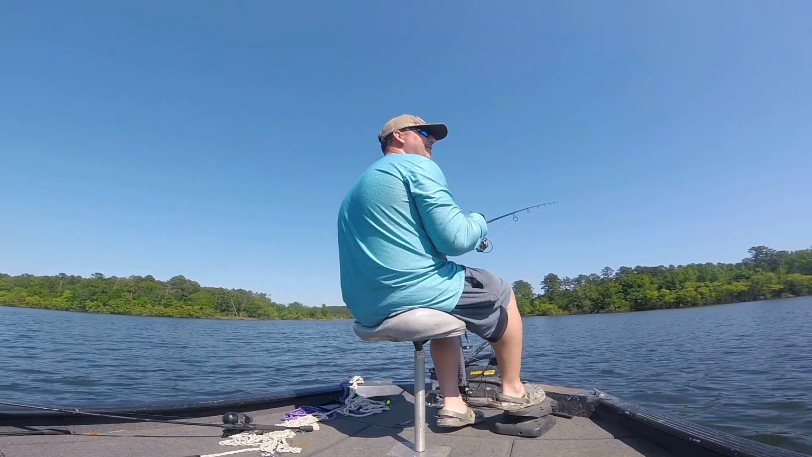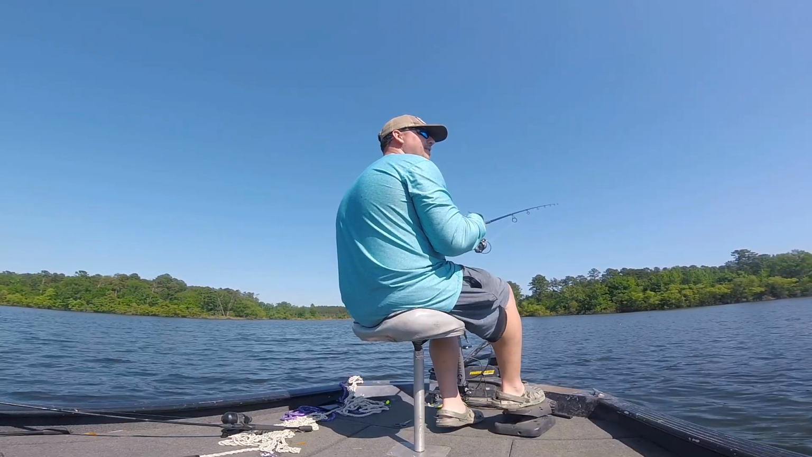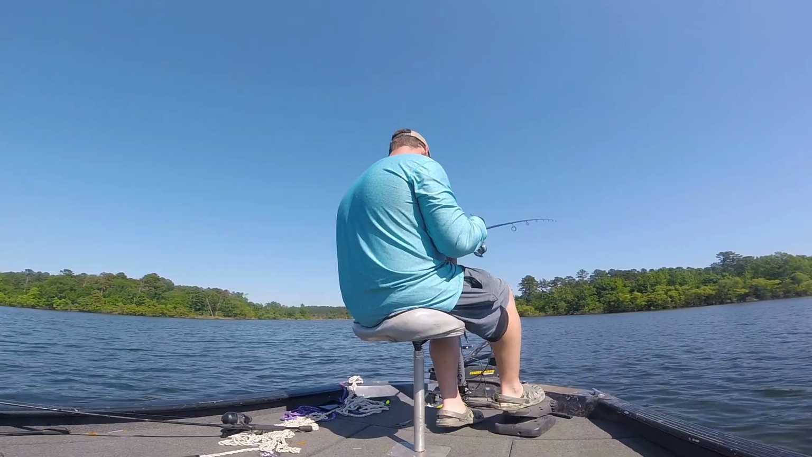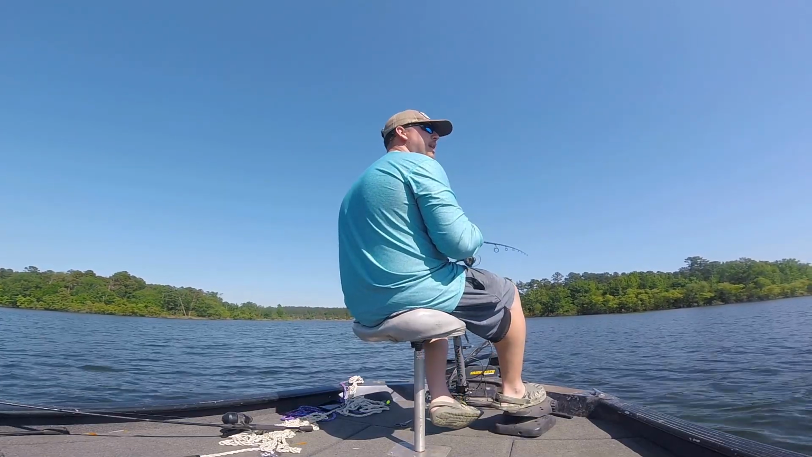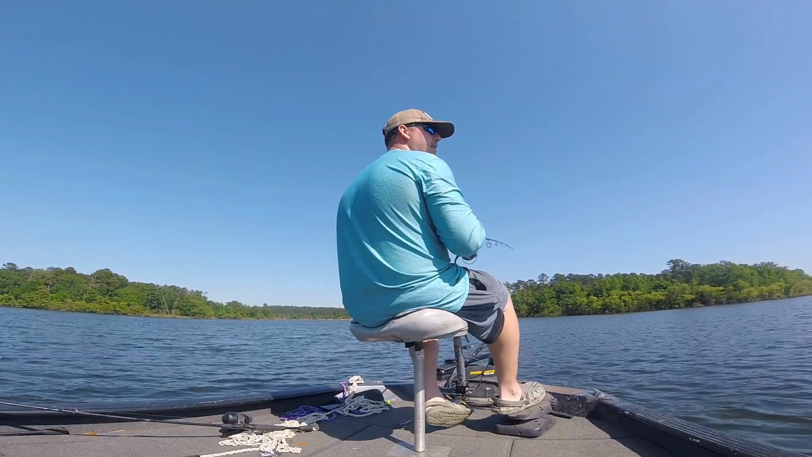It was a nice crop, real nice crop. It was too heavy to hold on. Yeah. But that was it. The rest of them have been those 8 and 10 inches. Huh. How deep are you fishing back there? Oh, it's about 17 feet of water.